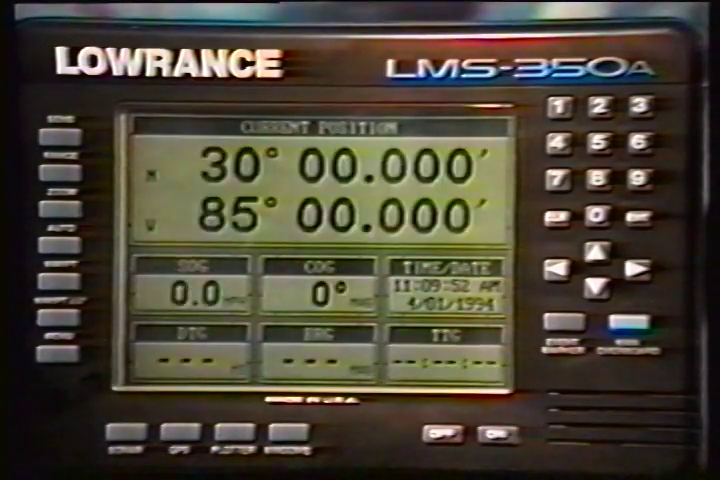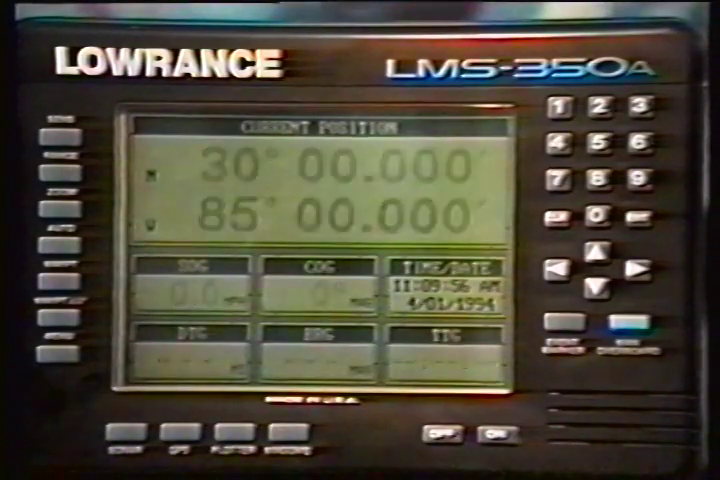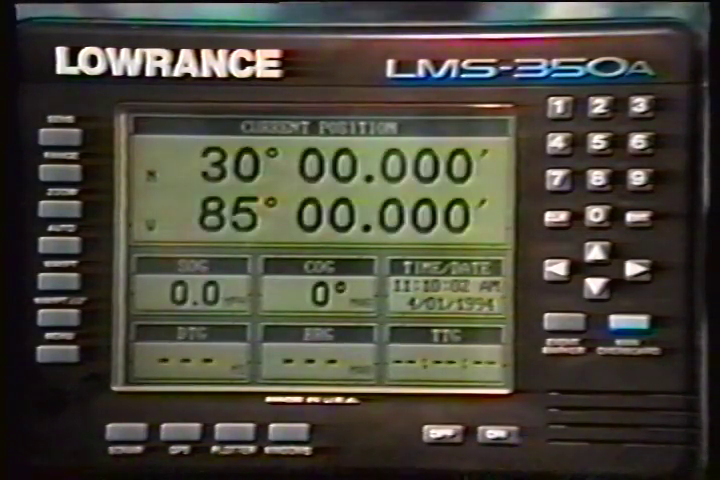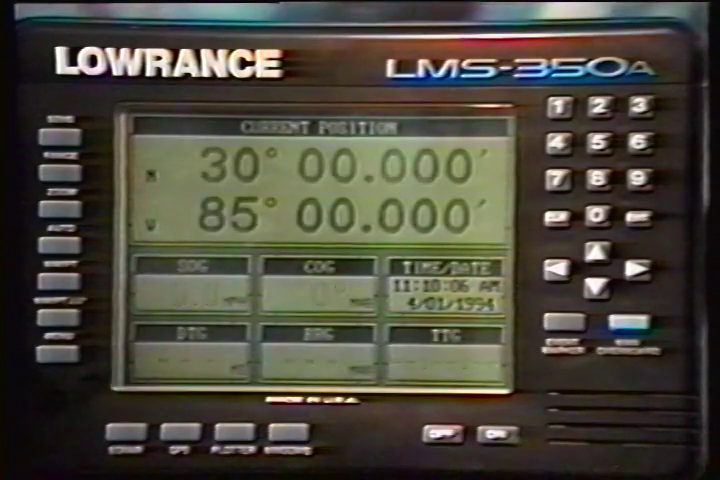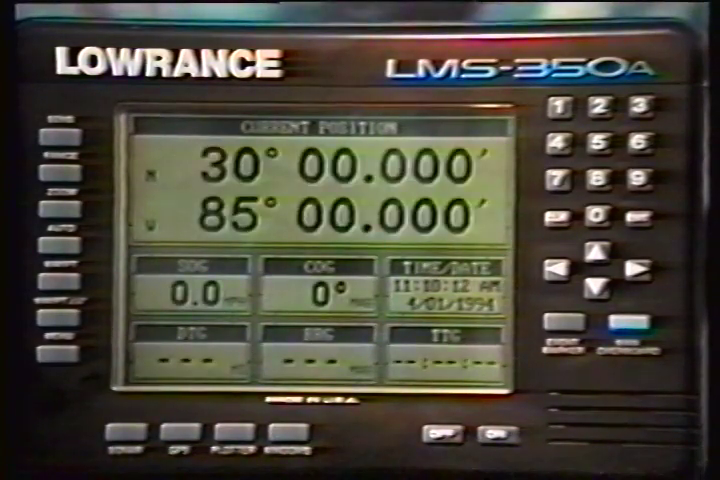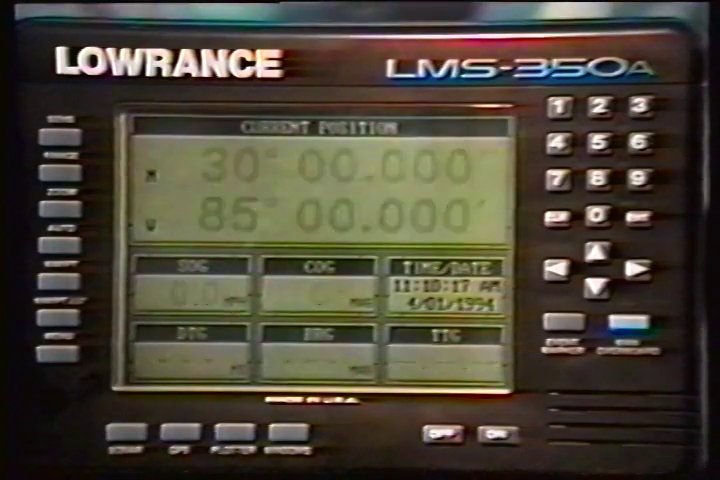Please note that if the data shown in digital numbers on any screen on this unit is flashing, then it means that data is invalid. Do not rely on that data if it is flashing. For example, if the position display is flashing, then the unit has lost the satellites and hasn't reacquired them. The position that is flashing is your last known position, not your present position. Do not navigate with this unit until you've found the reason the unit has lost the satellites.